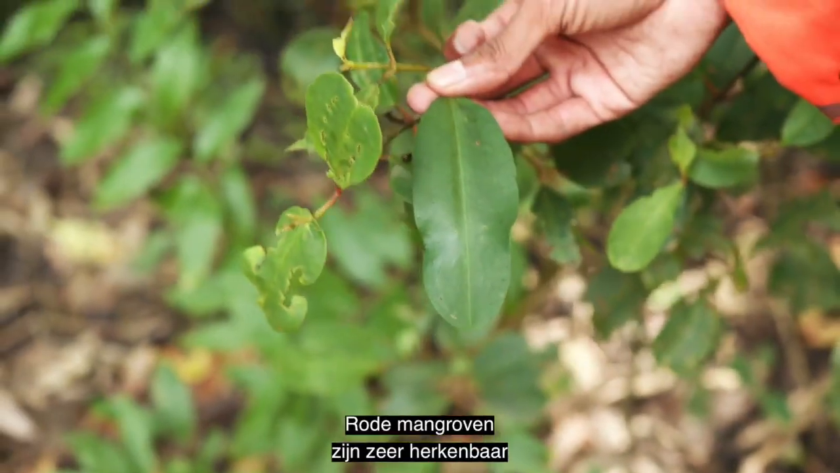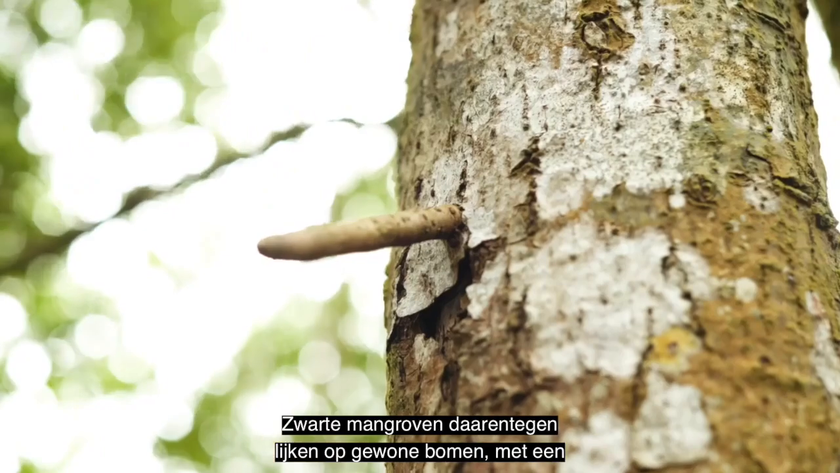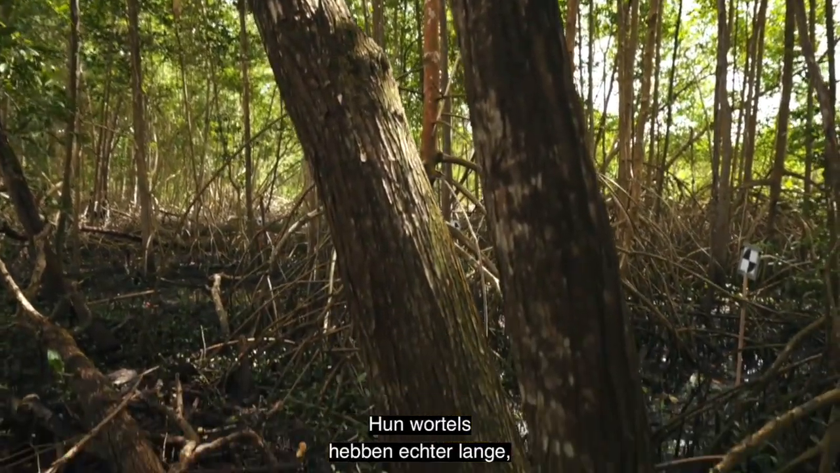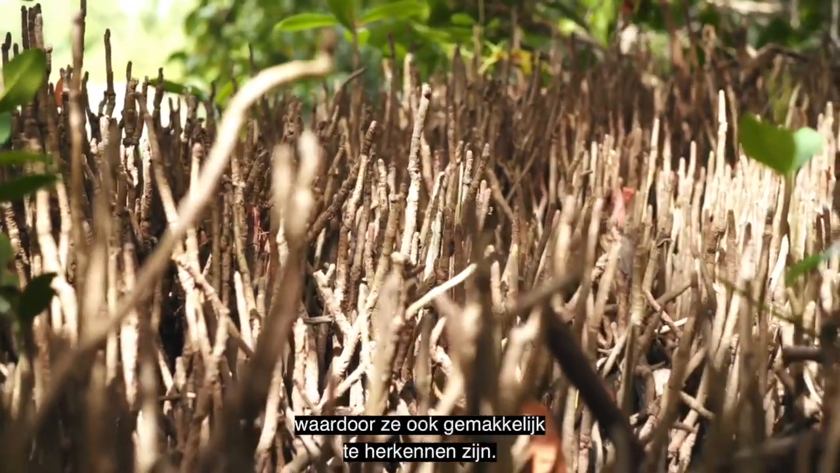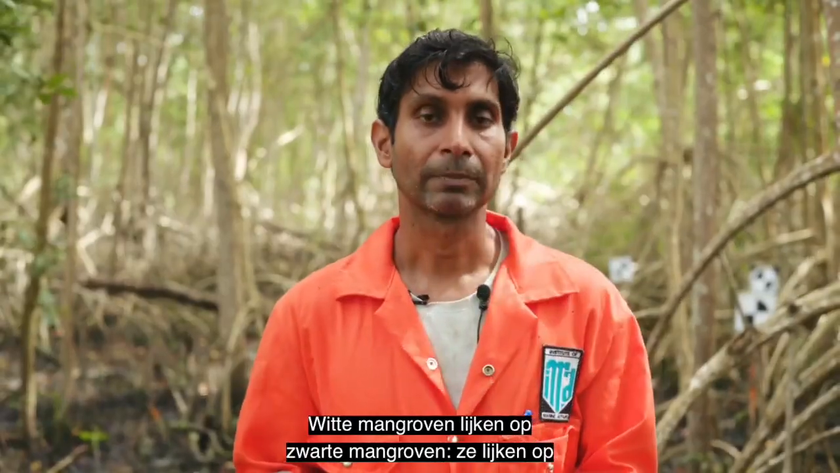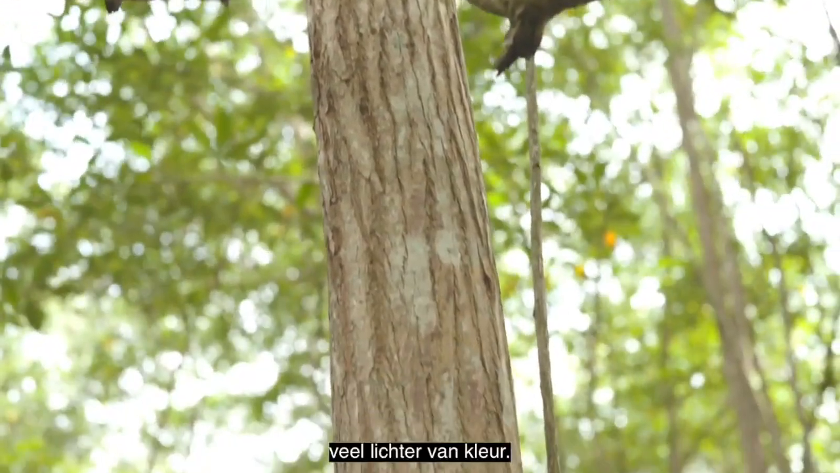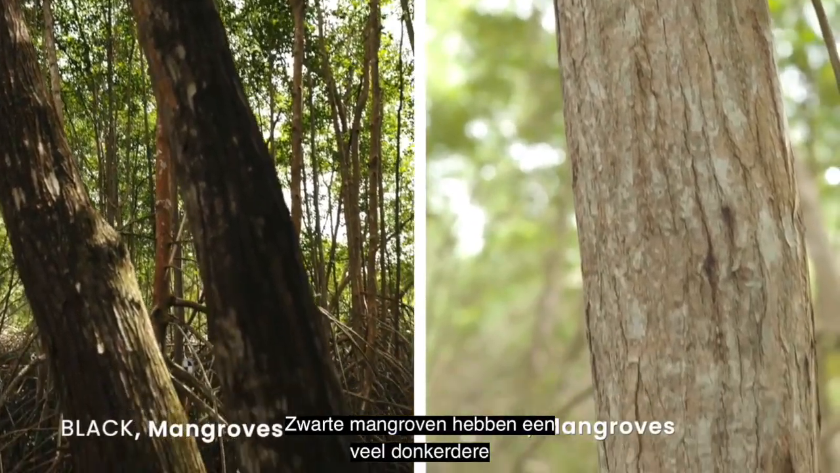Red mangroves are very distinctive in their appearance because they have prop roots or stilt roots. Black mangroves, on the other hand, look like a regular tree in that the trunk goes straight into the ground. However, their roots send up long finger-like structures called pneumatophores, so they're also very easy to recognize. White mangroves are similar to black mangroves in that they look like a regular tree, they go straight into the ground. However, the bark is actually much lighter. Black mangroves have a much darker trunk and bark.